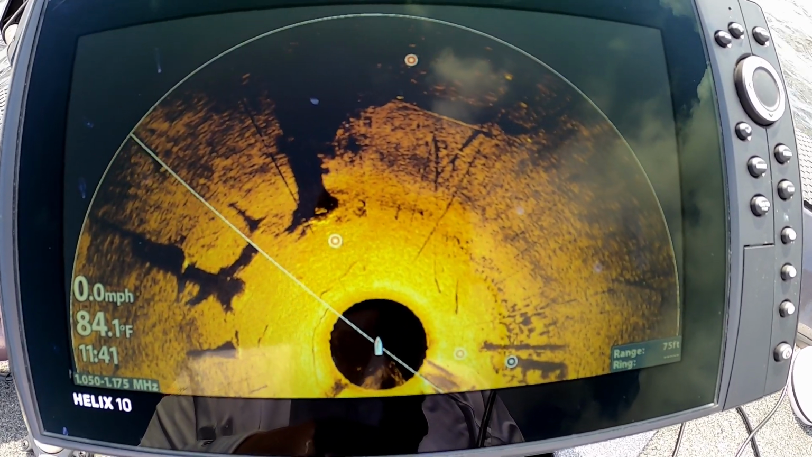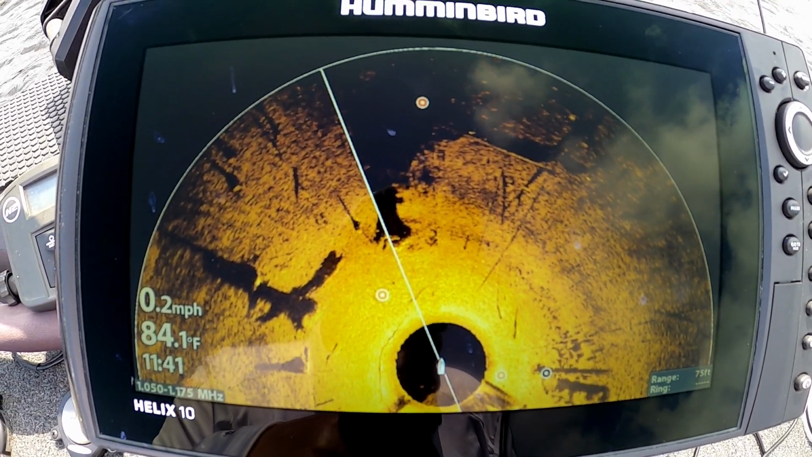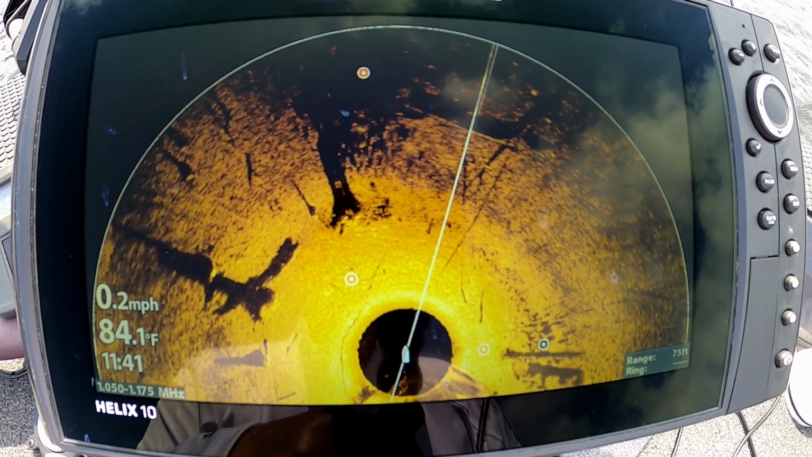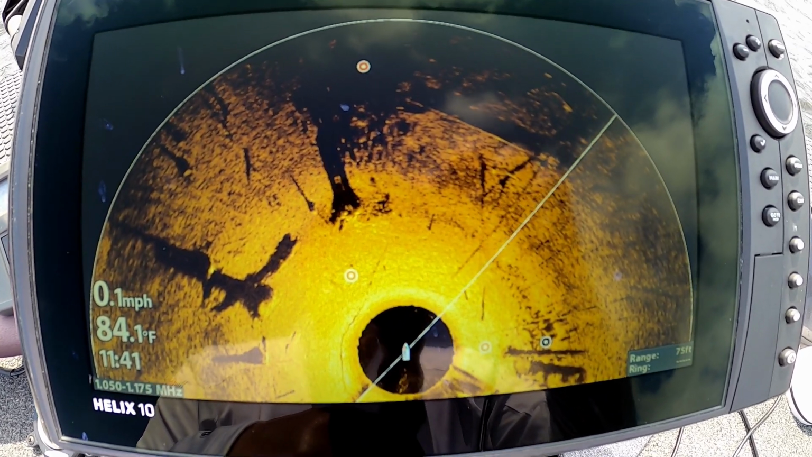And those waypoints will also show up on my back there on my dash, and anything I mark back there on my dash will show up on this 360. So that's a big help as well. So now that I got that working, just wanted to show you guys that. So hang with me, we're gonna do a little fishing.